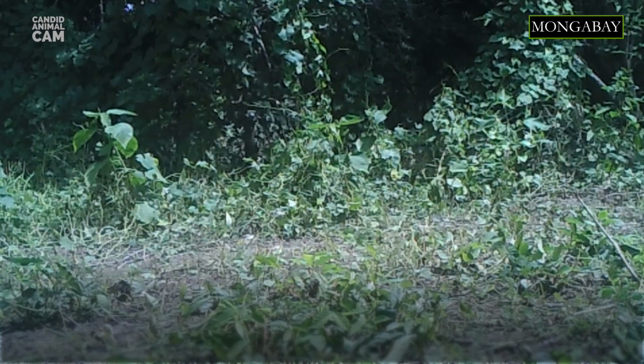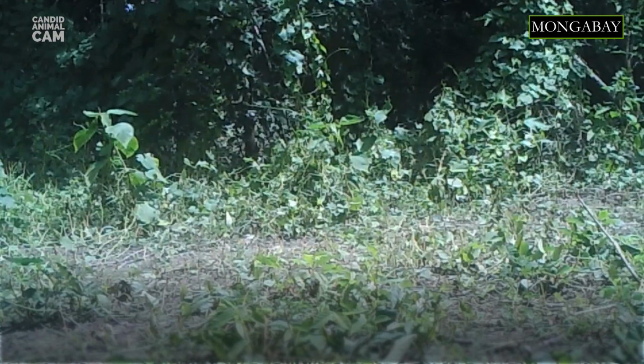In order to protect the remaining populations of these magnificent animals, countries need to strengthen law enforcement, develop jaguar corridors to connect isolated populations, and also work with communities to reduce human-jaguar conflict.